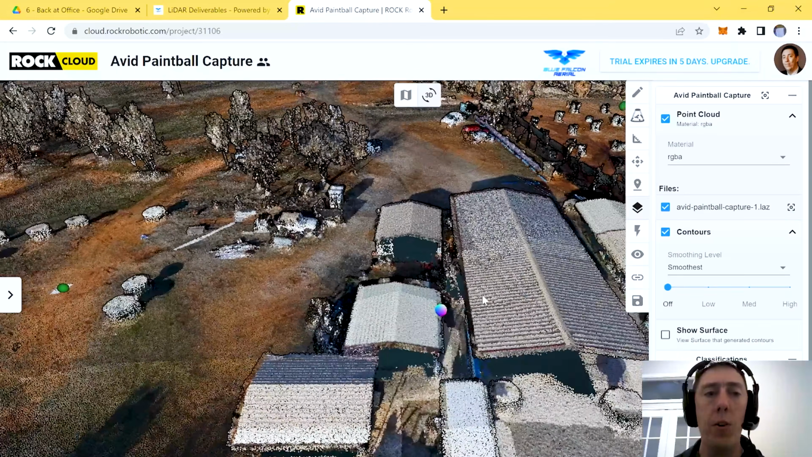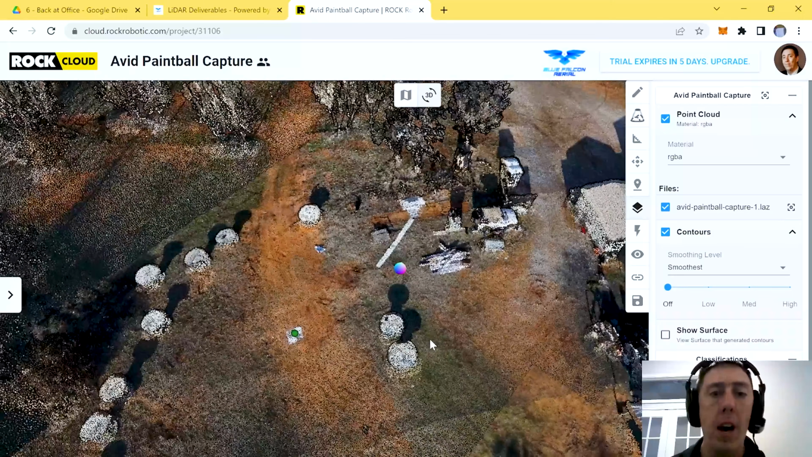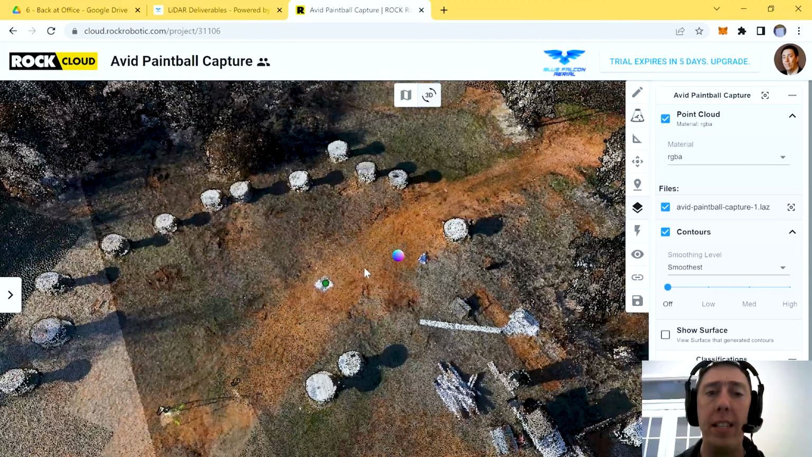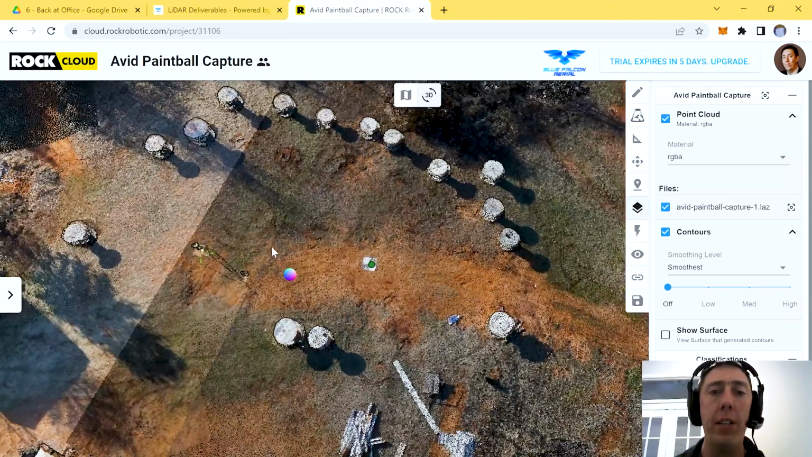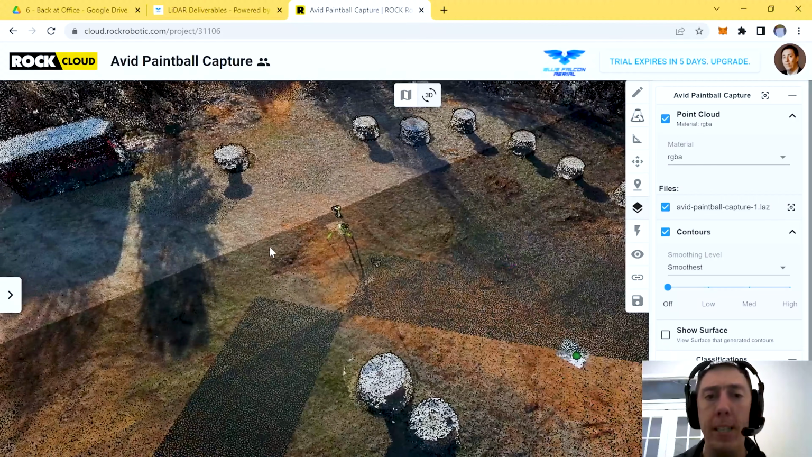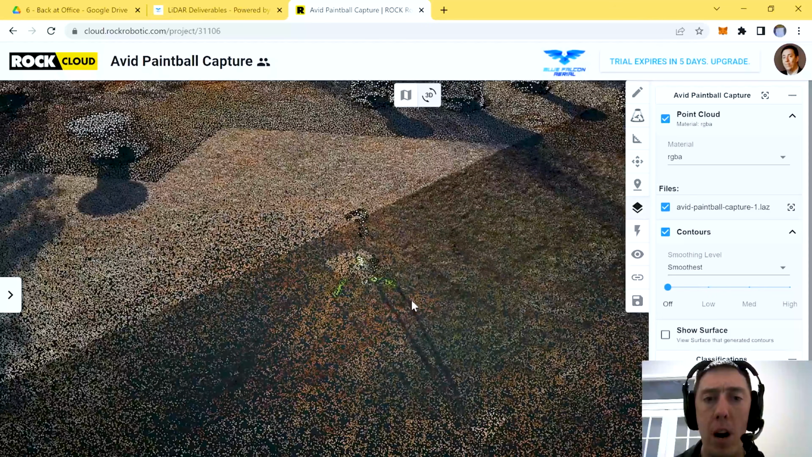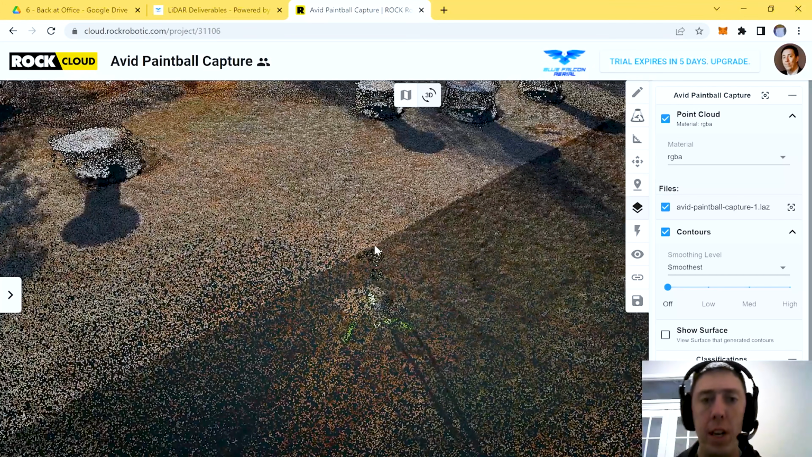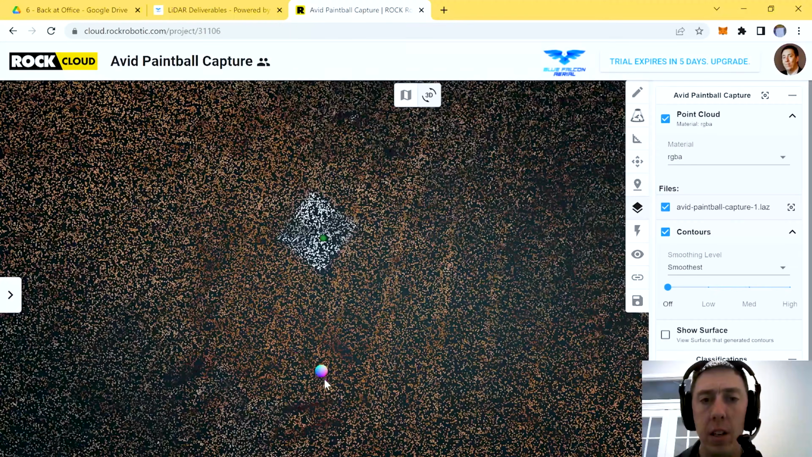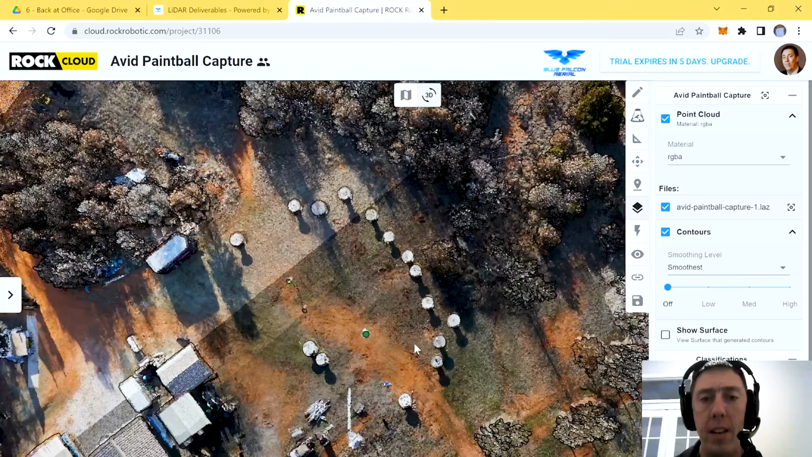All right, so as we scroll around, we can see that it keeps rendering more and more data as you move. My computer's fairly fast, but there's just so much data on here that it's not going to render everything it needs without sitting for a very long period of time. So let's start looking around and try to identify some things. Right here, you can sort of see it. This is our tripod, our MLID RS2 Plus right here on top. And then we have one of our GCPs. Looks like it's a little bit off, but not too bad.